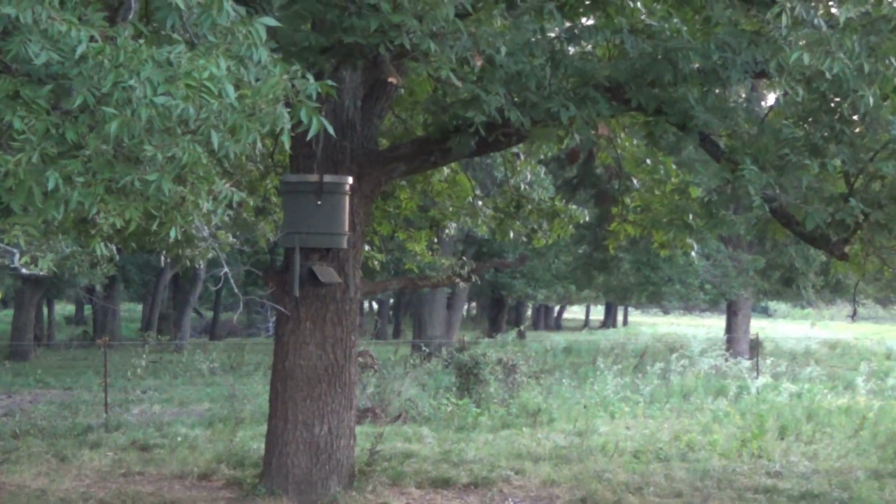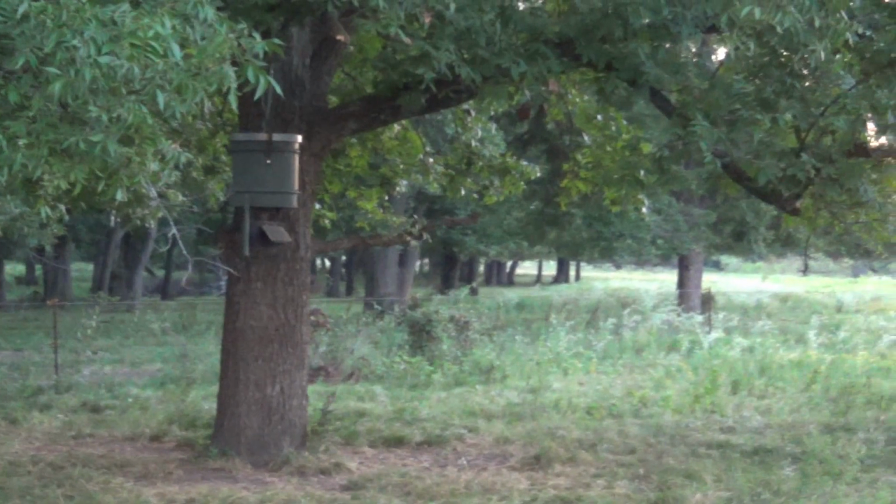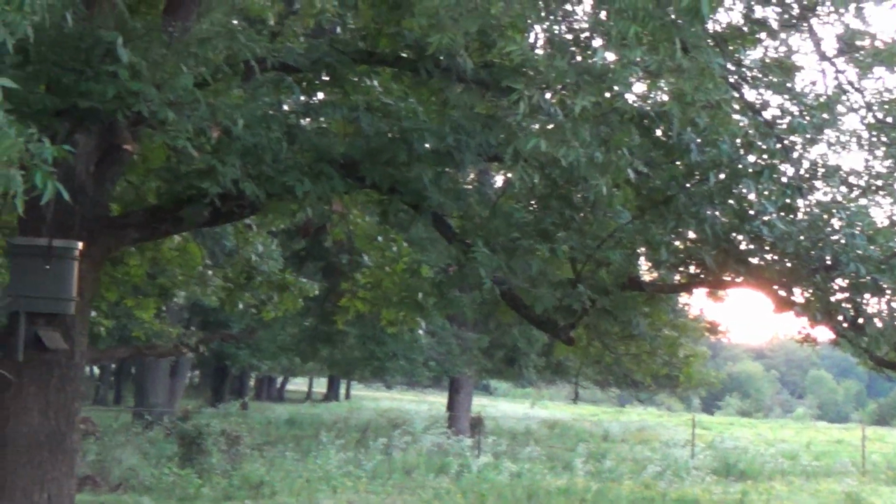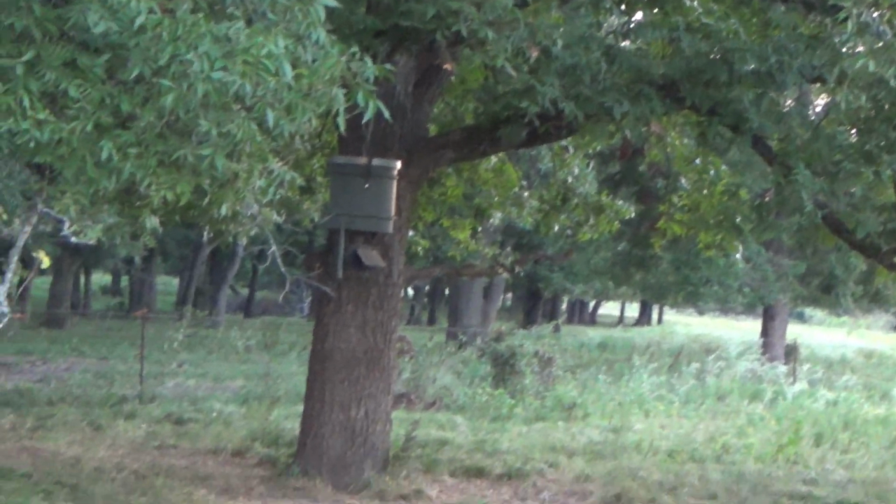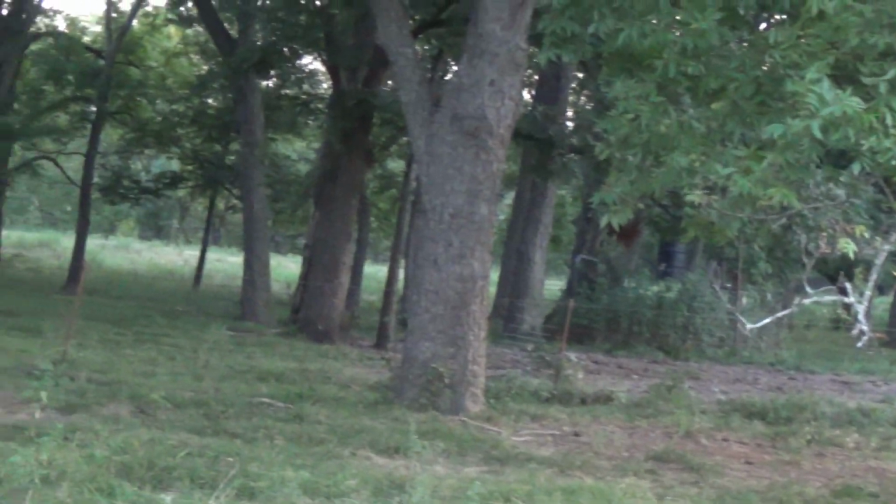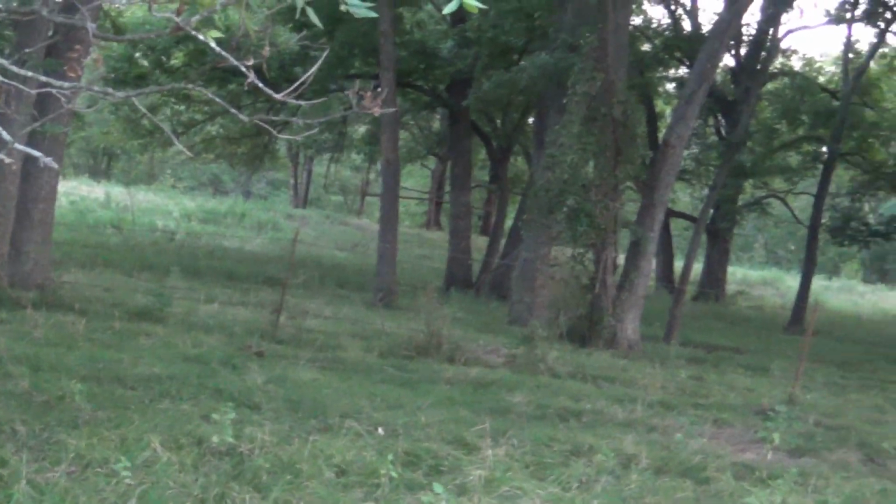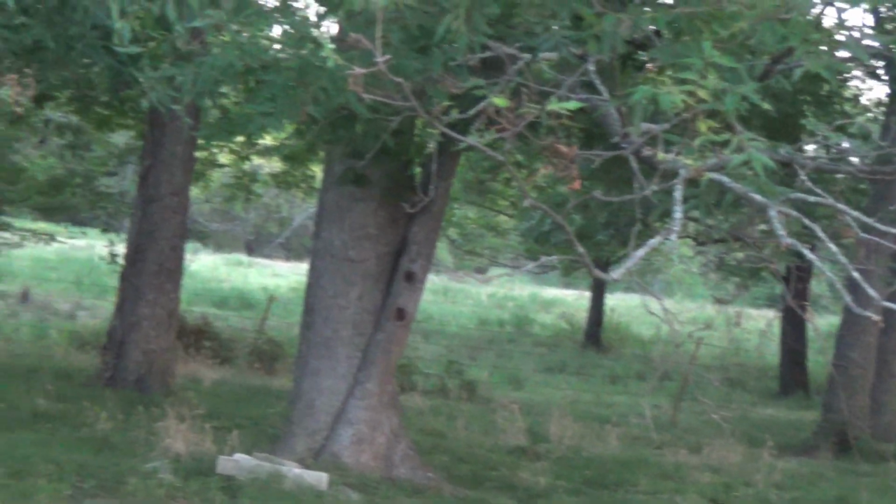Okay, friends, I'm going to talk in hushed tones here because you might see the sun is just setting off to the west. Here's our feeders. The hogs have been coming in here every night. I want you to look at my hunting setup here. You're going to get a laugh out of this, I'll bet you. But I think I'm going to get a hog out of it.